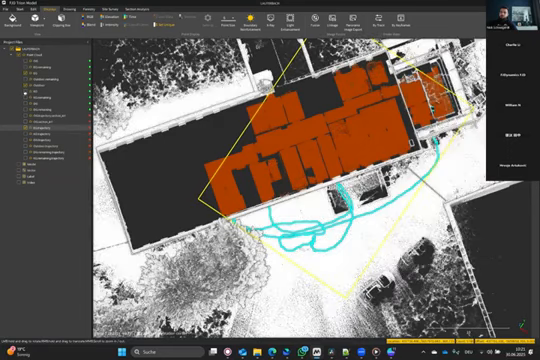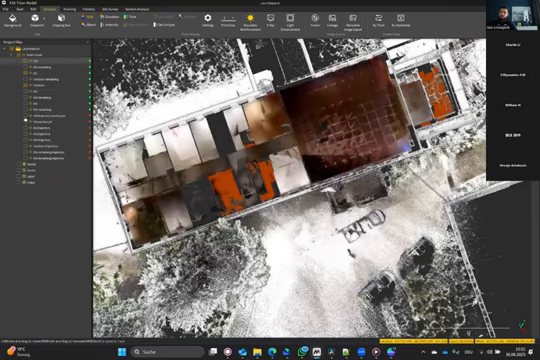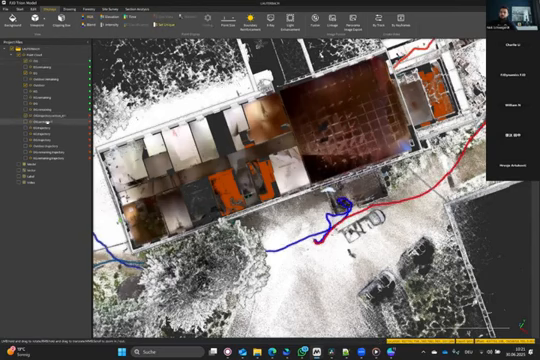Let me show you, for example, this one. Now let me show you this one, the first floor. And by blending in the trajectory of the first floor, yeah, you can see it here.